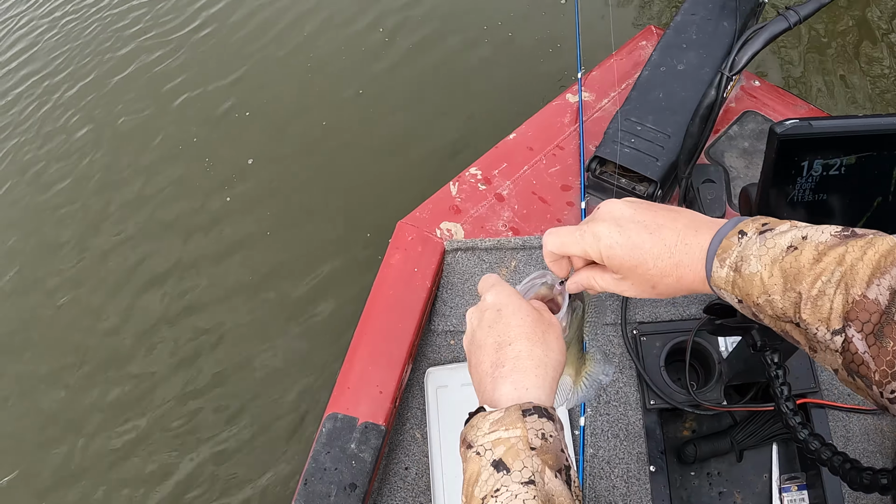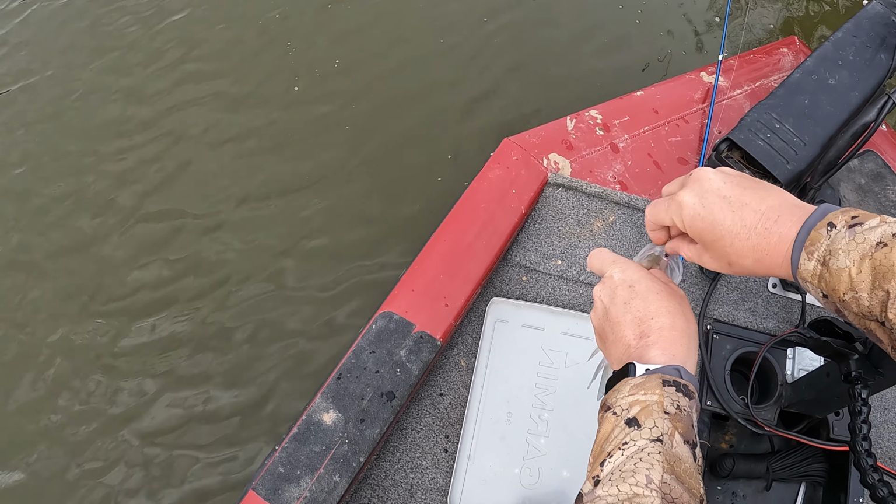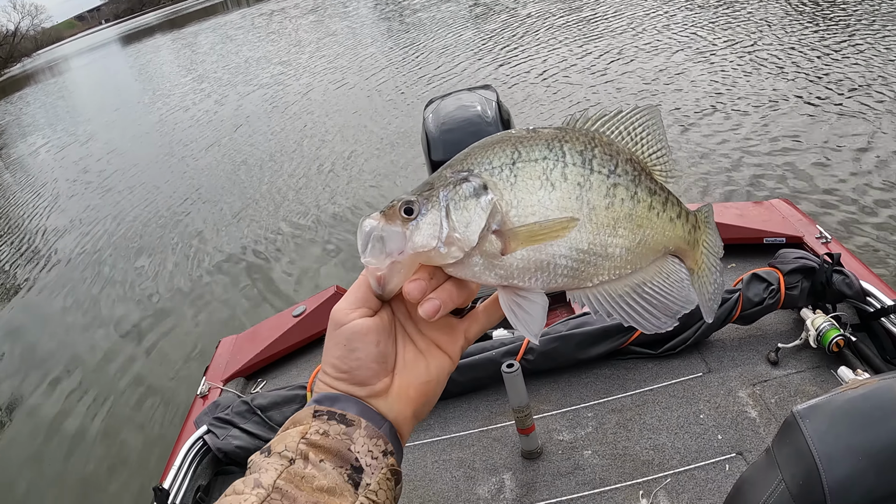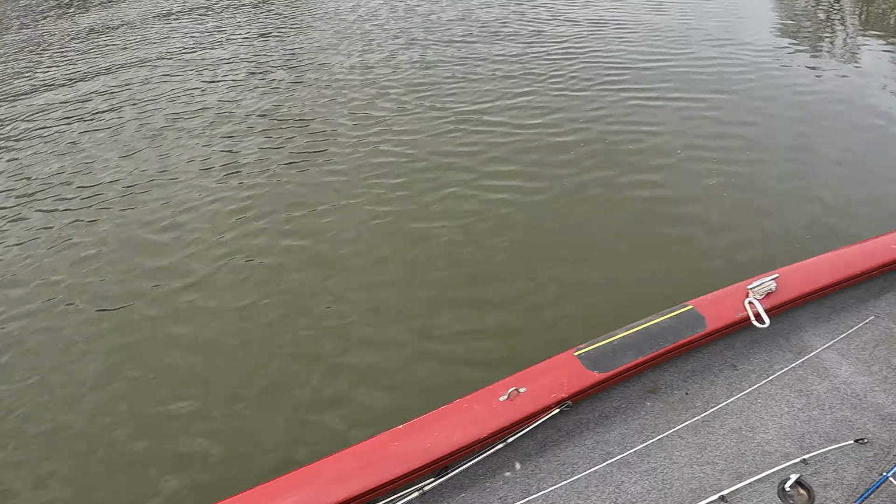I'm not saying he's well over 2 pounds or anything like that, but he's probably 1.8 or 1.9 if I had to guess. I gotta get my scale fixed or get a new scale. That's getting close to a 2-pound crappie right there. That's a pretty good one. Fish number 4.